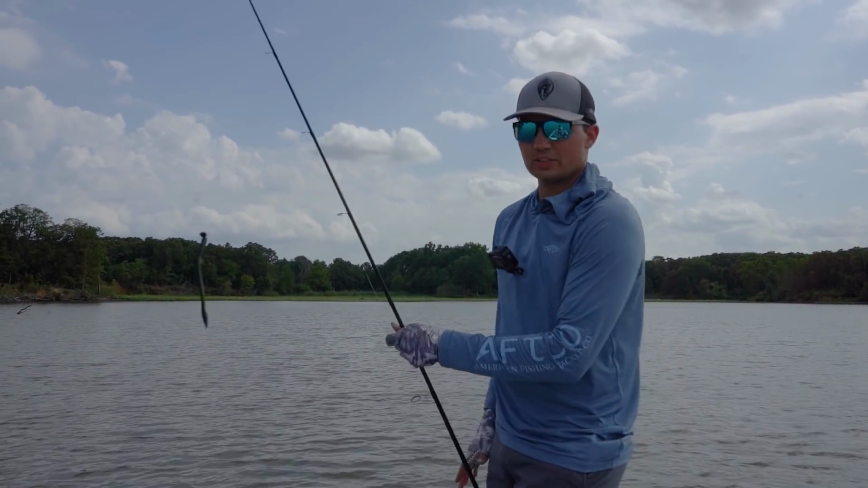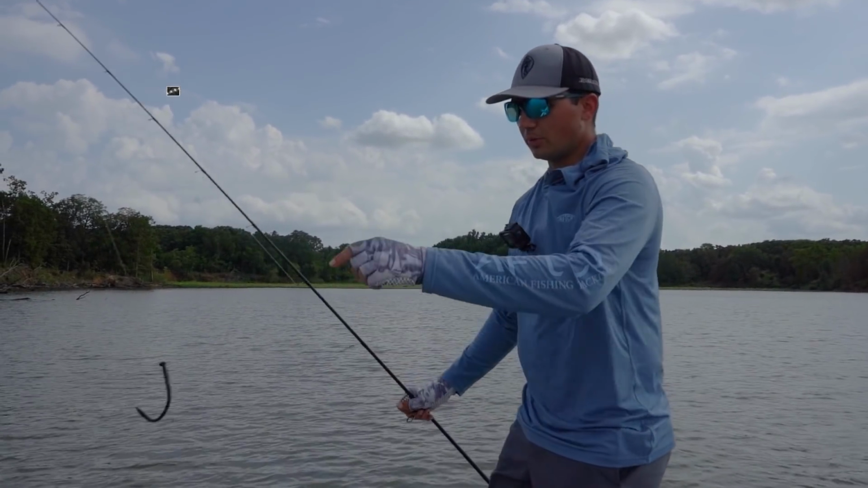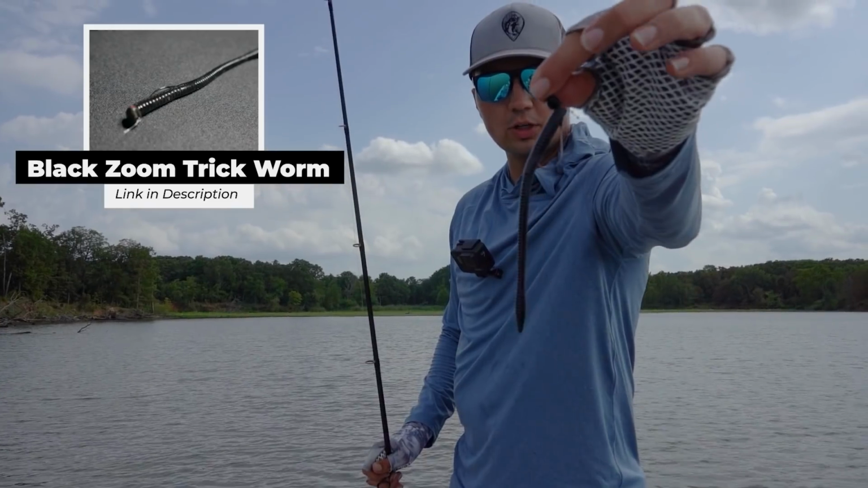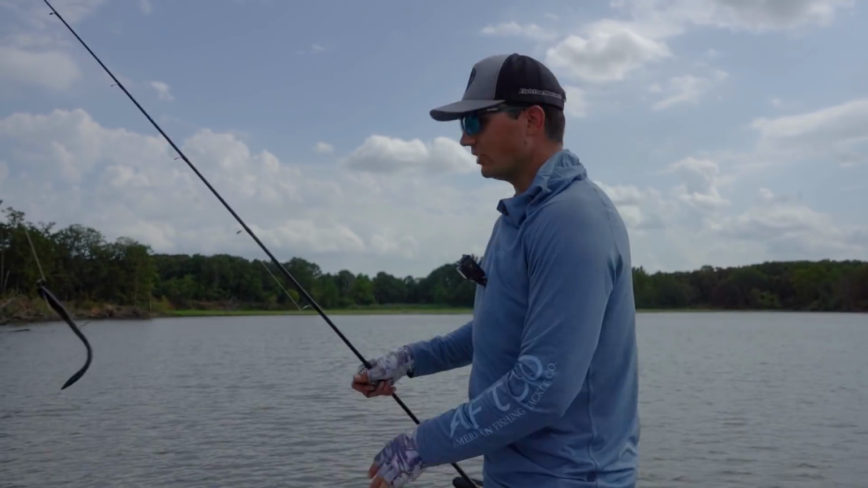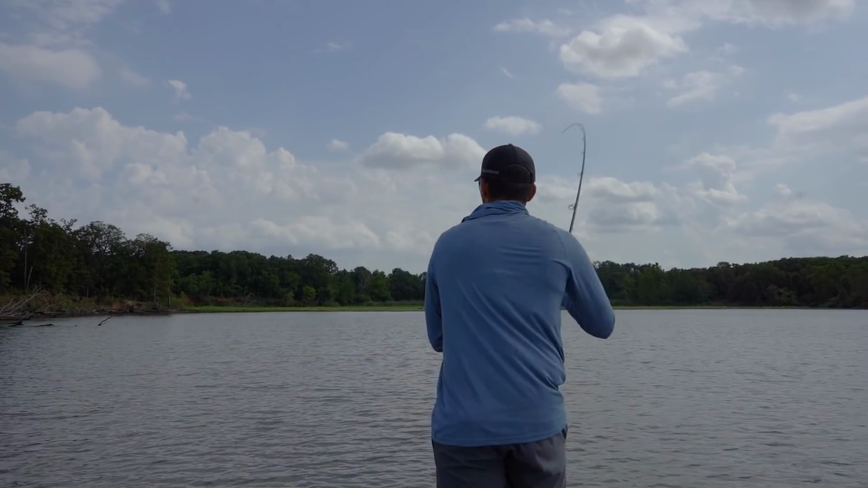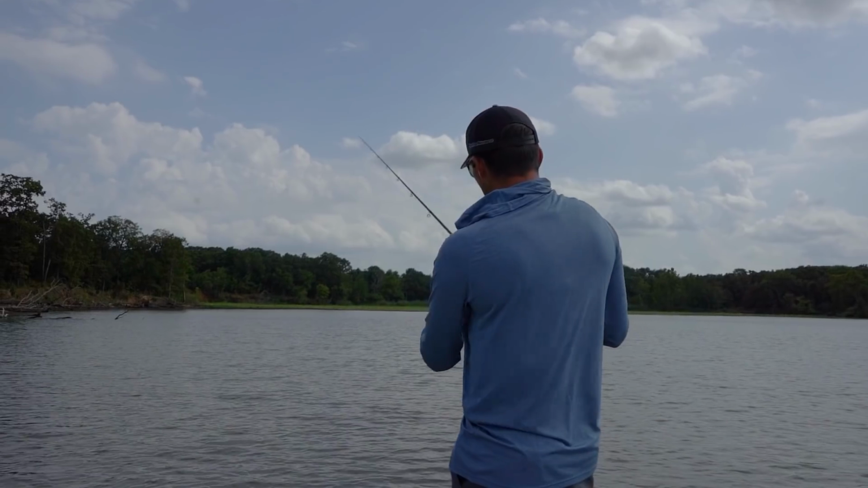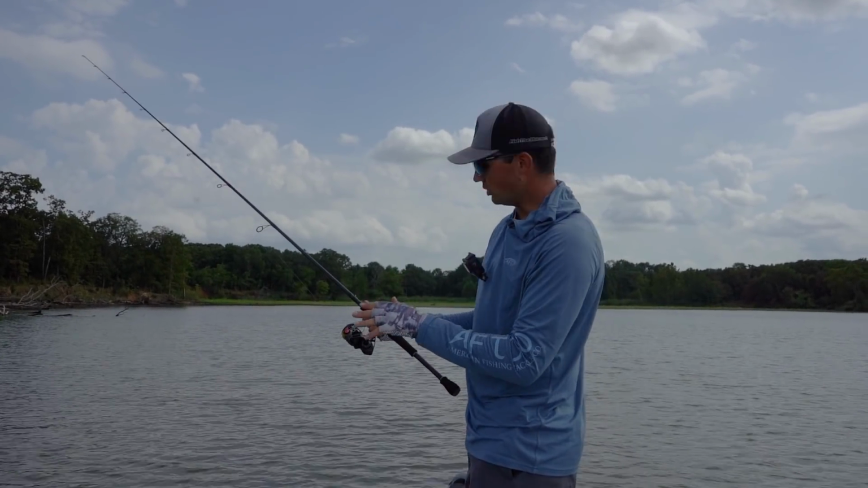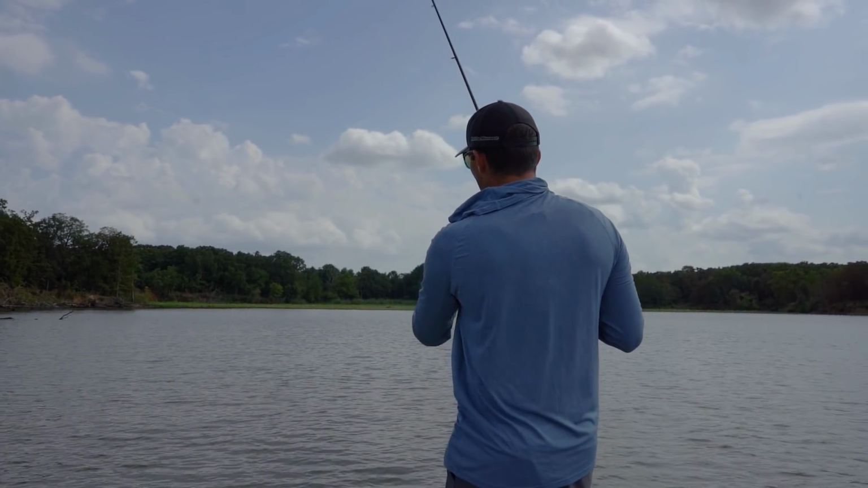It seems like right now on this spot, they want me to just literally dead stick that thing up there. All I'm throwing is a black Zoom trick worm with a Perfection Lures stand-up shaky head. Since there's some shell up there and some rock, I thought maybe that stand-up head would help a little bit. It's just a 3/16 ounce head. And I'm throwing a 7'4" medium action rod so I can make a long cast and set the hook on those fish out there away from the boat.